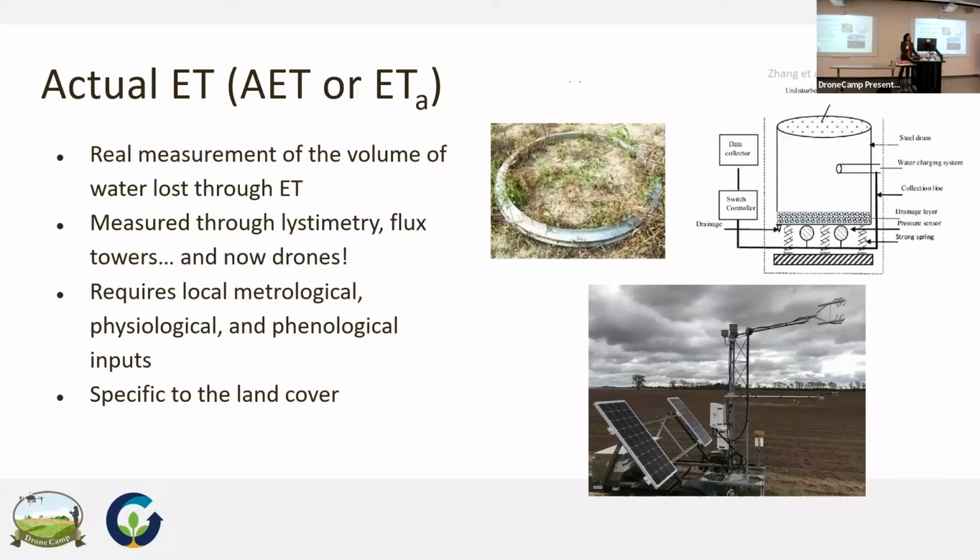You can measure the actual amount of water that's being lost from a crop canopy through lysimetry, which is basically a giant weighing device that is put into the soil, married to the soil, and its weight changes depending on how much water is being lost from that soil monolith. You can also measure ET using these lysimetry devices in more humid areas by doing a water budget and measuring the drainage that's lost. You could do that here too, there's just not a lot of drainage.